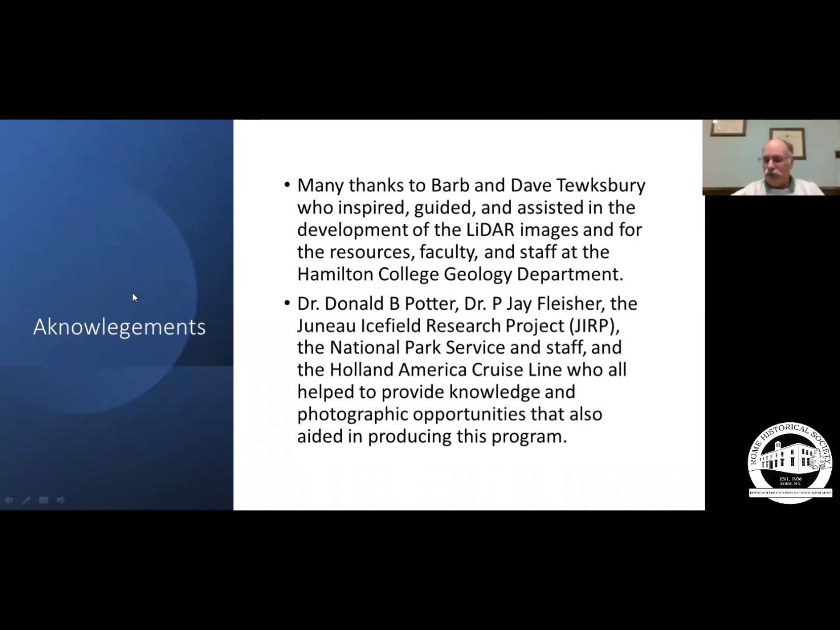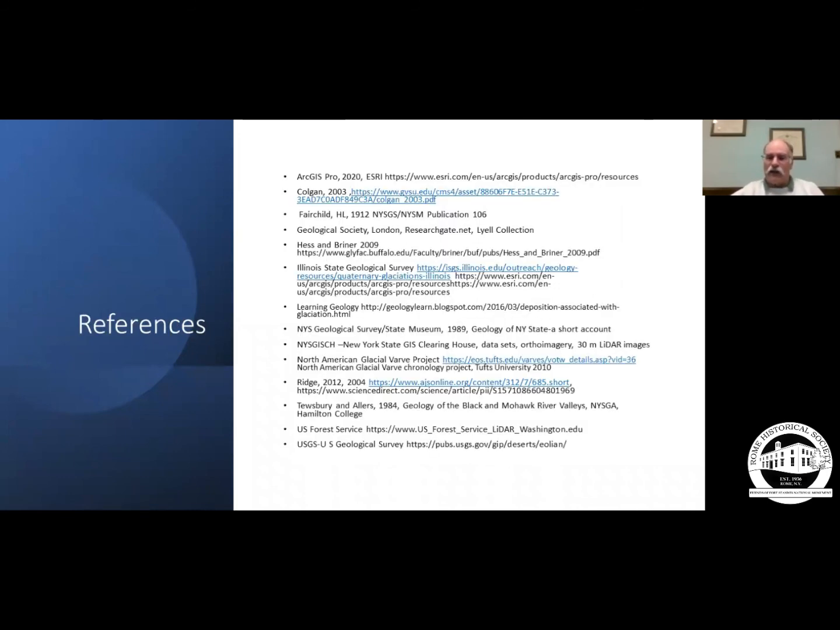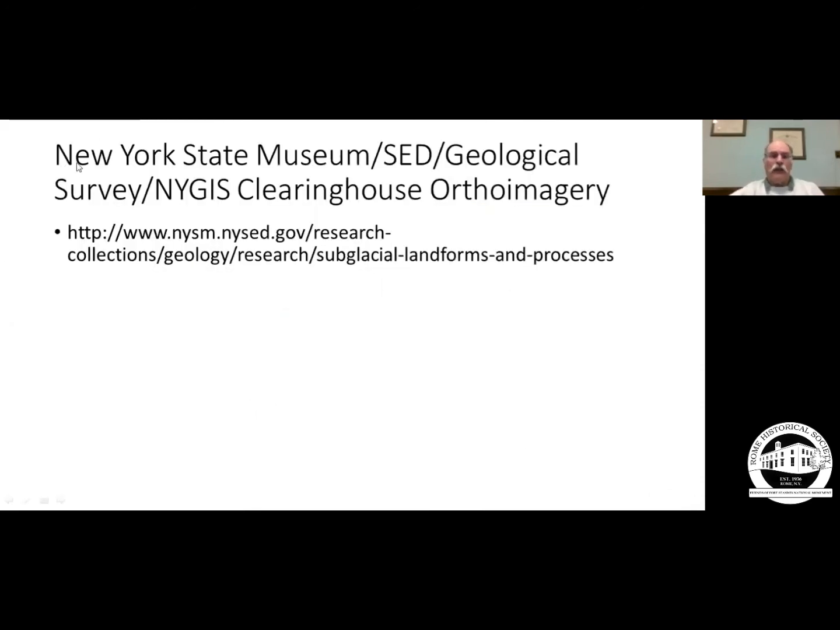And if anybody's interested in following up a little bit more on this or knowing more about it, I would highly recommend the New York GIS Clearinghouse. You can do a search for that on Google and look for orthoimagery. New York State Museum, SED, Geological Survey, the New York State GIS Clearinghouse, orthoimagery, and you can look at things in LiDAR at a 30-meter level on your own.